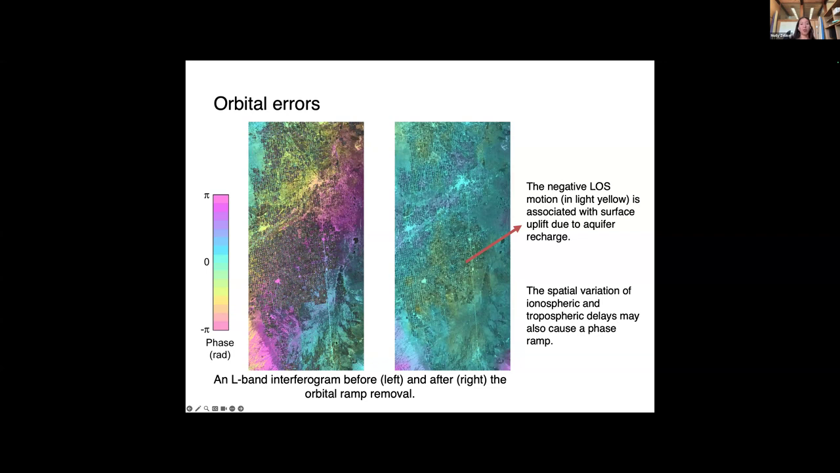And oftentimes when you see that, especially with the shorter wavelength interferograms, those are related to orbital ramps. So depending on what kind of signal you're looking for, if you're looking for earthquake signatures or volcanic signatures, you may be able to remove a ramp from your interferogram to actually get the signal that you're looking for.